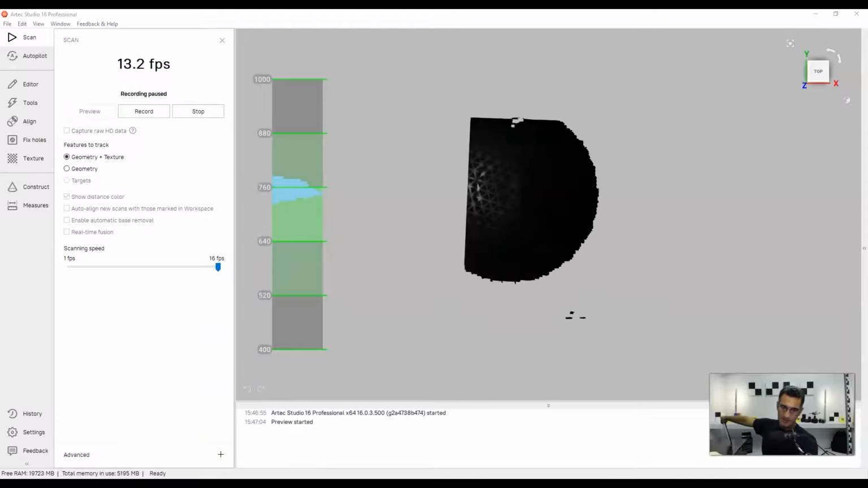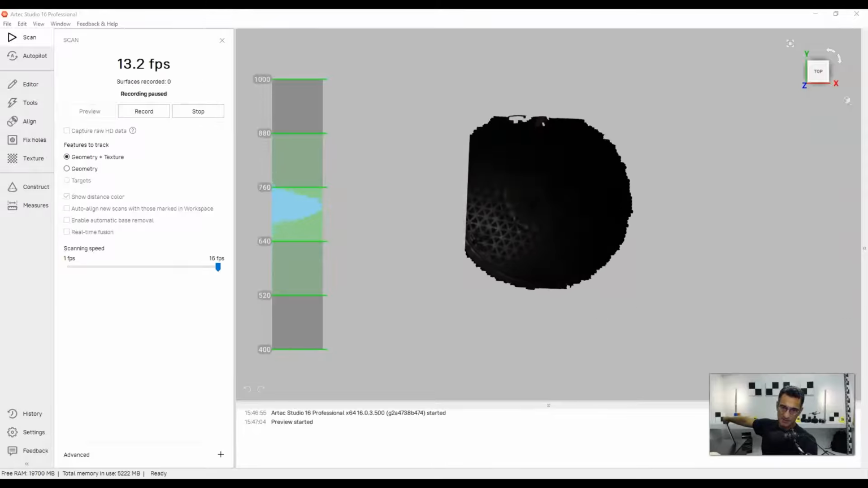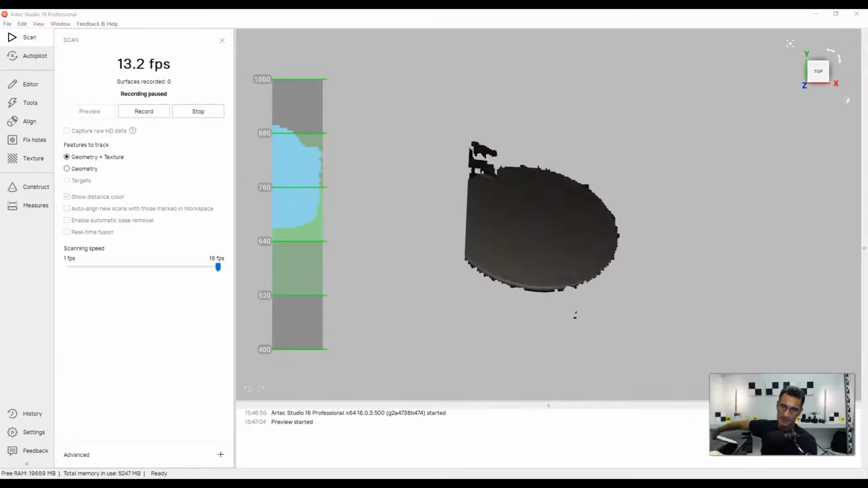If I go to the dark side, you'll see that it's a little bit more difficult to get all that detail. It just doesn't show as well. I can see some of the texture there, but when I go on this side, right away, you can see you pick it all up quite nicely.